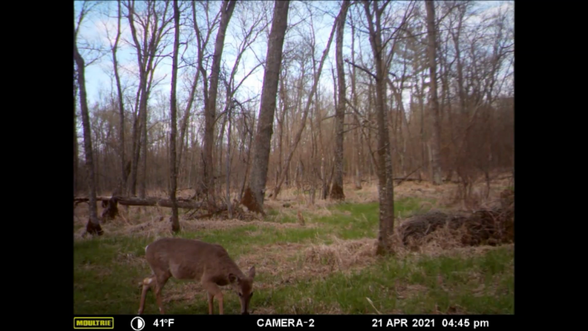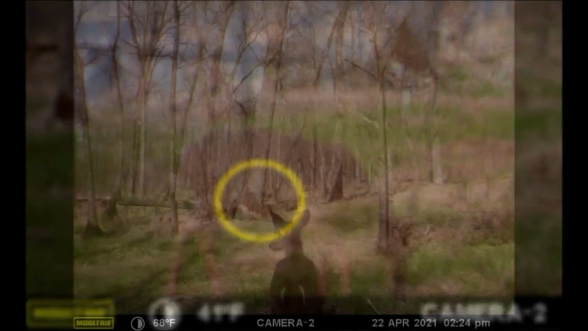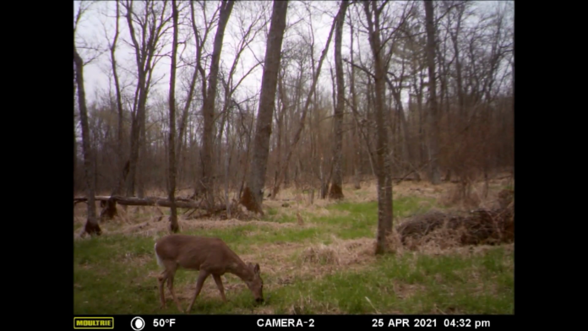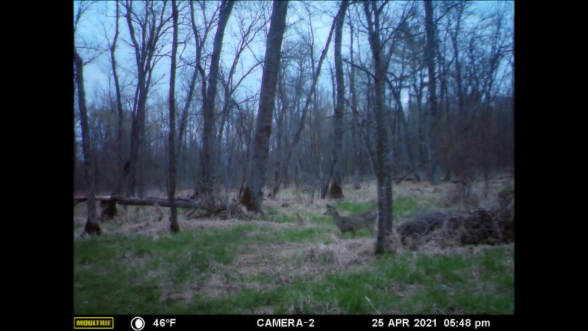So, check this out. On the afternoon of April 21st, we got a photo of a pregnant doe looking robust with fawn. This was great additional intel showing the health of the does in our area. From the 21st of April through May 1st, when we finally pulled the trail cam on this area, we still had a steady flow of doe activity past this trail cam,